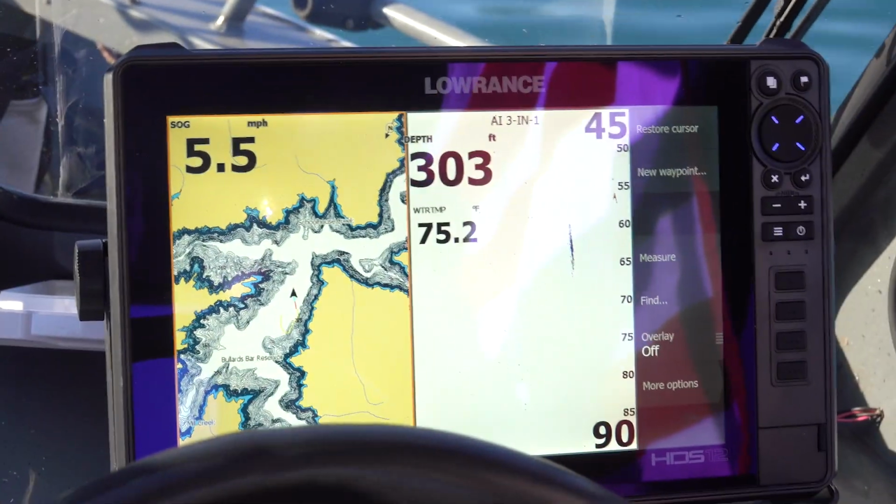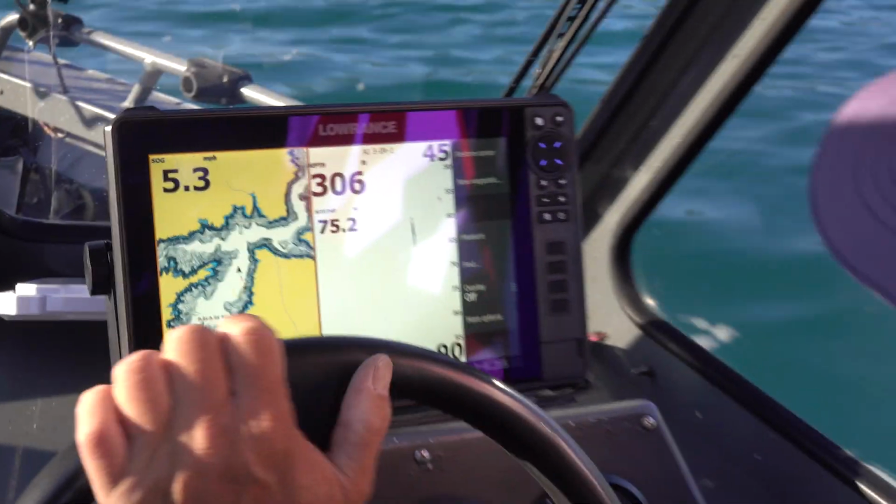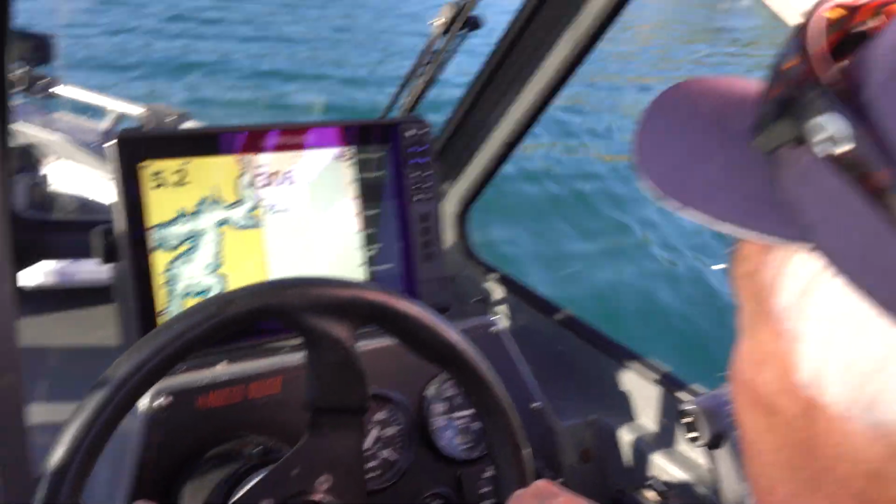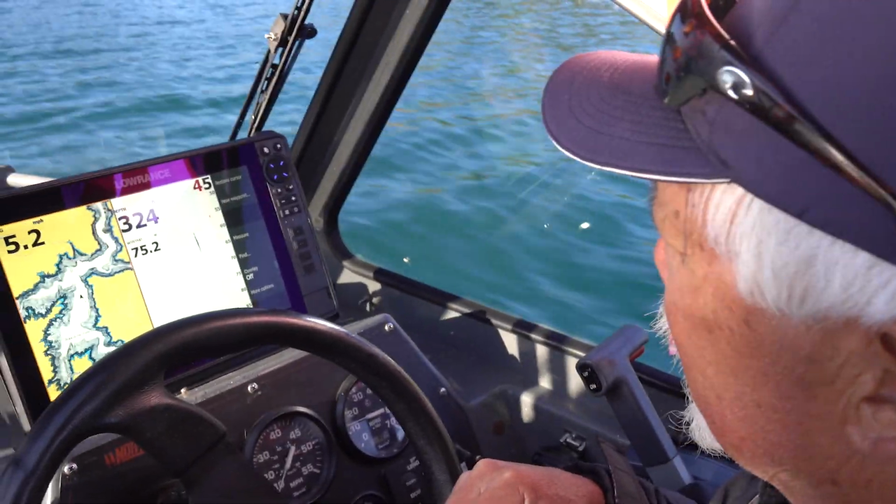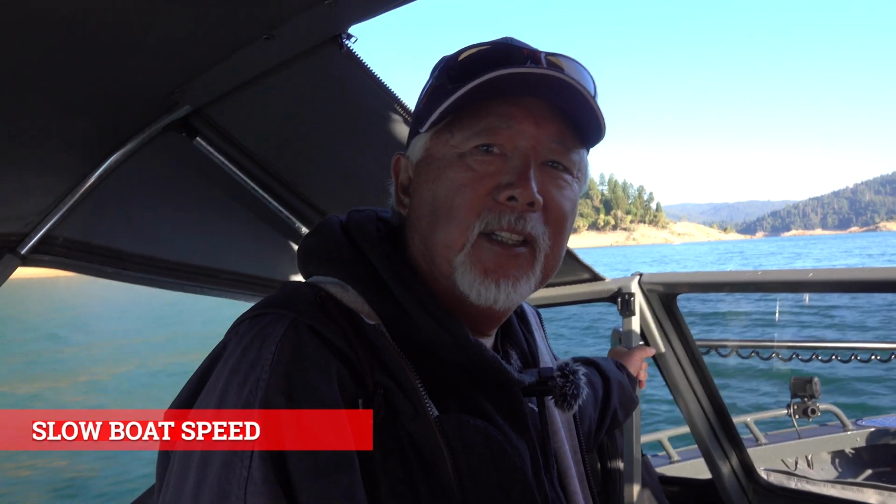But I usually wouldn't stop here because there's not enough on there. This morning, when we first put in here, yes, I would have stopped because there was a lot more. That was a big school. I'm going to be going as slow as the boat will go, which is probably, for most boats, 2 to 4 miles an hour when you're graphing.